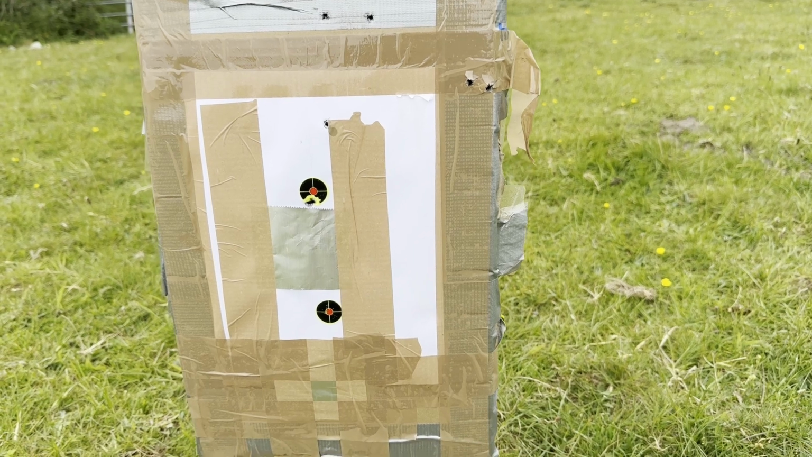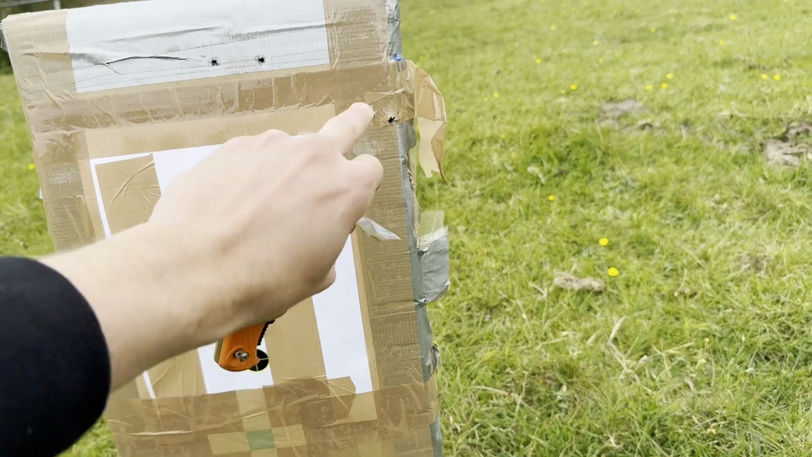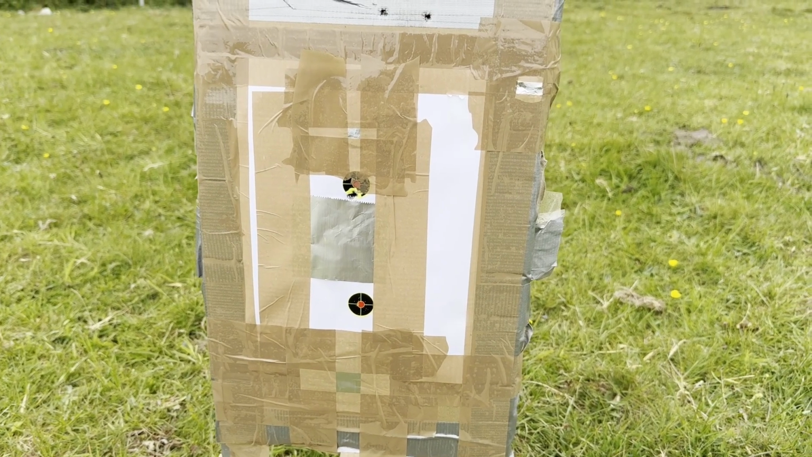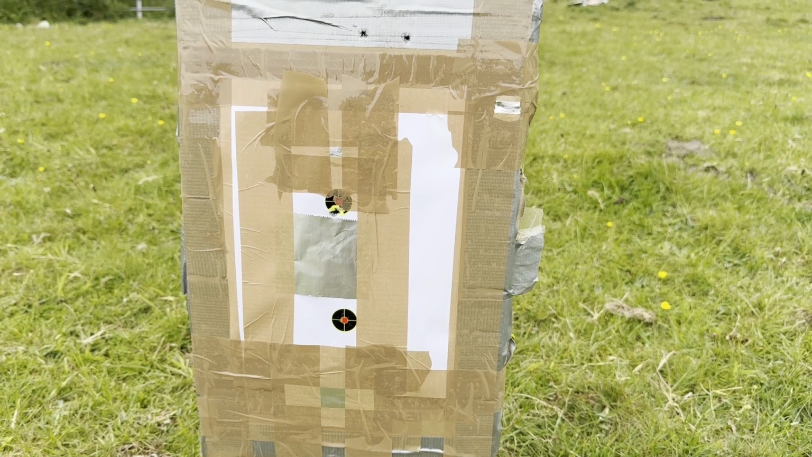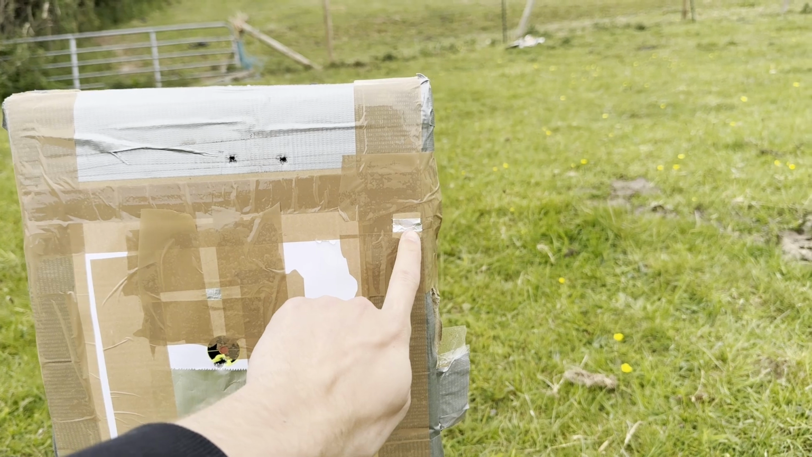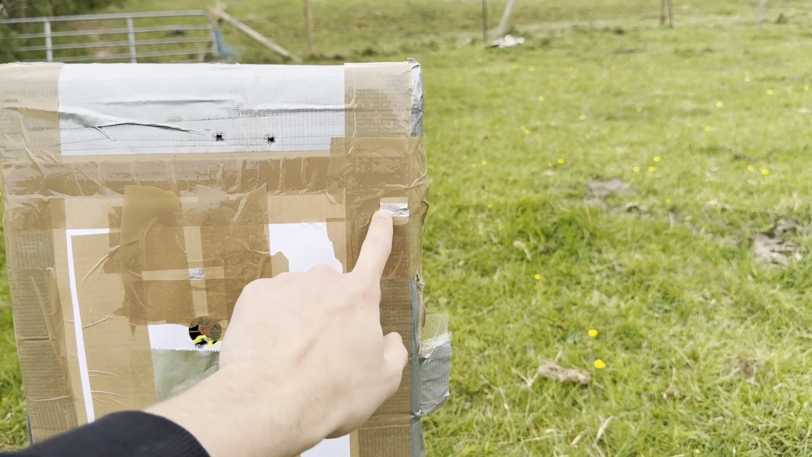So what I'm going to do is, I've got a small little tiny dinky bit of foil I'm going to stick up there. So that's everything all taped up. Yes, it looks a mess, but ultimately, as long as it works, it works. So I've taped up where them two bullet holes were. There's one there and there's one there, so that's fine.